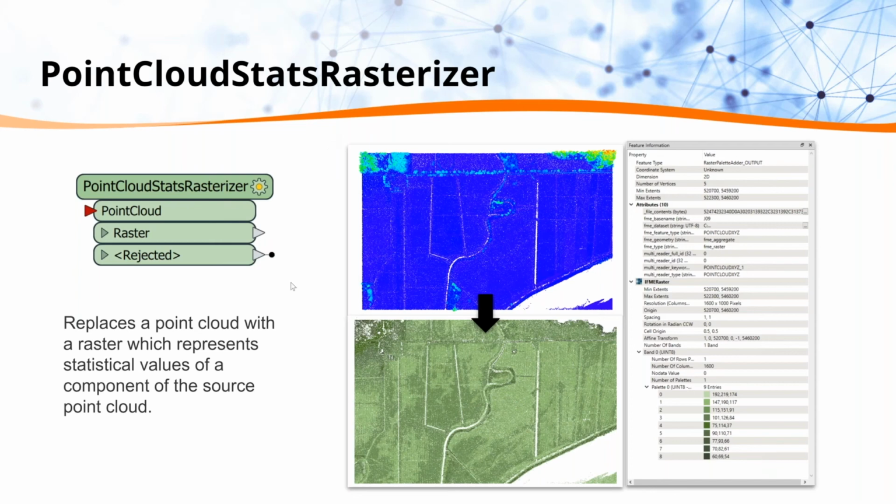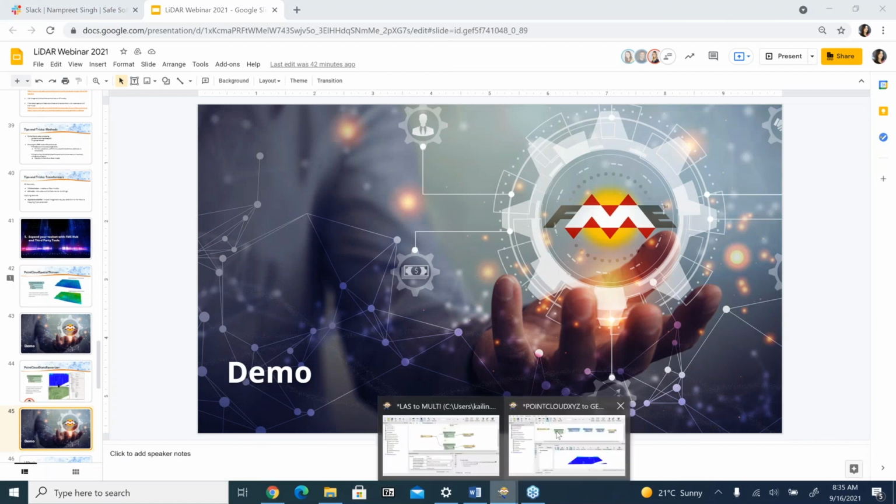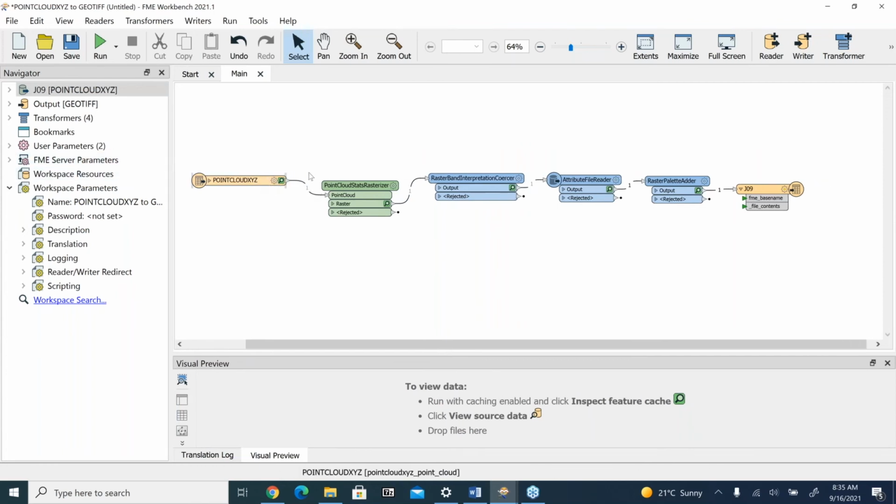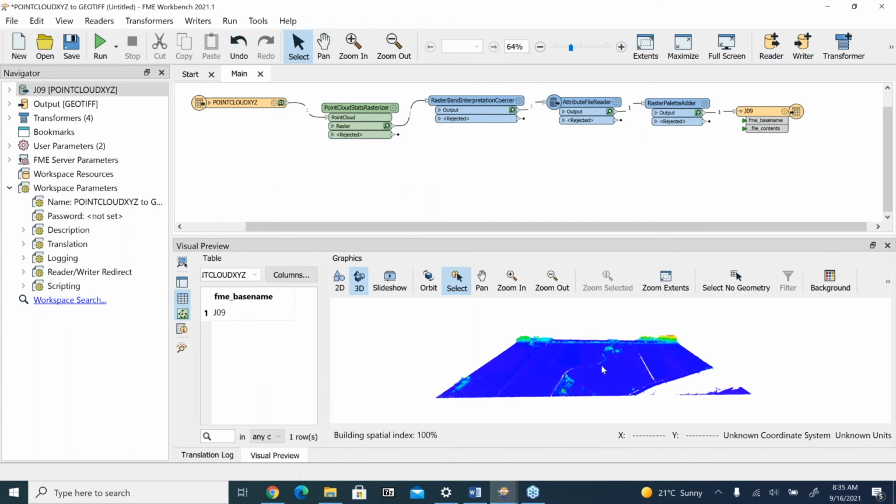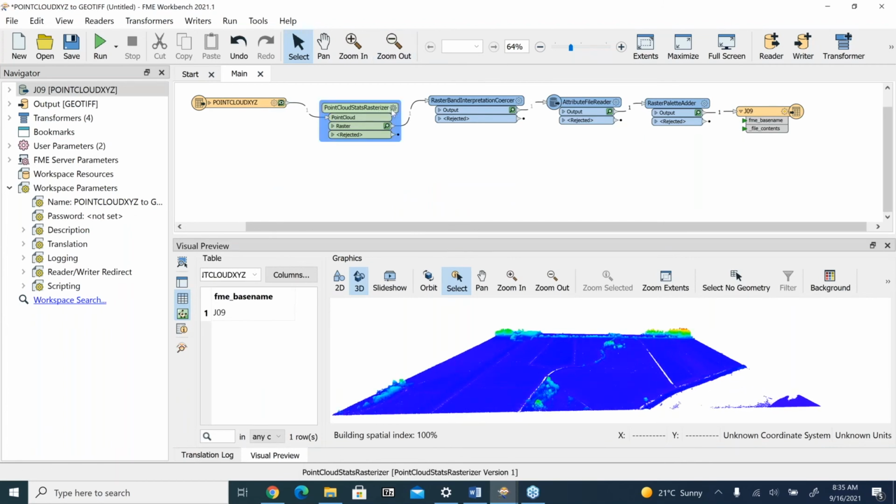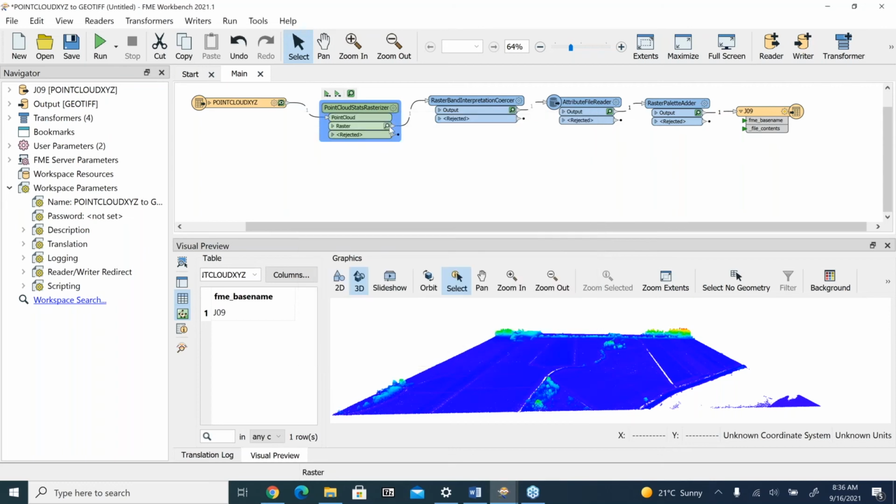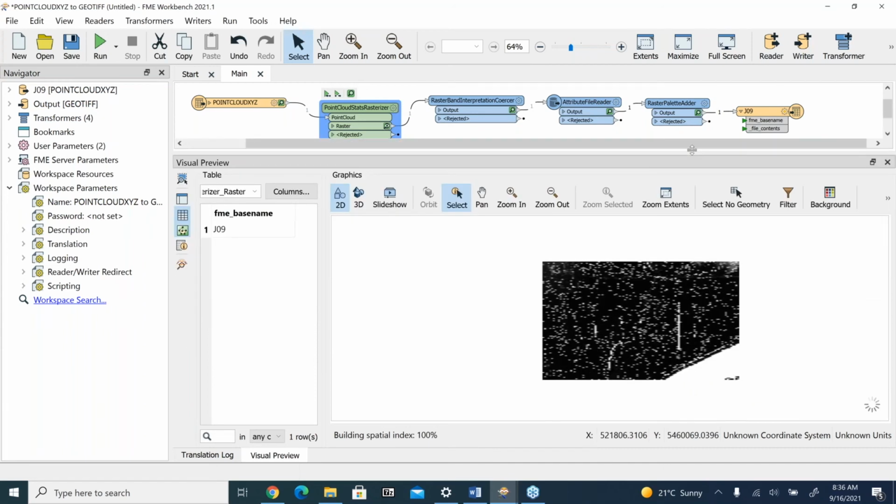What I did here is I added a raster palette to give it a nicer look. Again, I was going to walk through this and build this with you guys, but for rendering, I wasn't really willing to risk it. So this says an XYZ point cloud. It was a LAS, I just converted it for something different. And then we're going to go through the stats rasterizer. I left all parameters as default. Again, depending on what data you're using, you may need to change these. From here, we can inspect this cache and see this is our resulting raster.